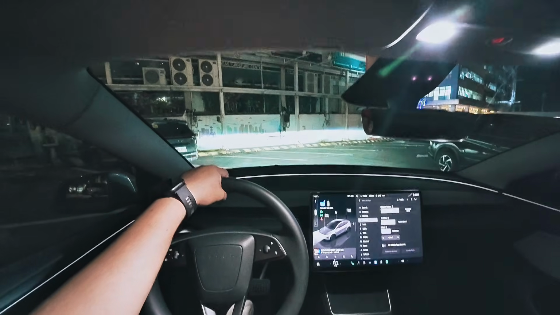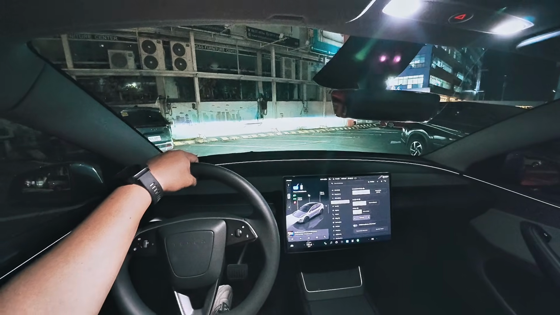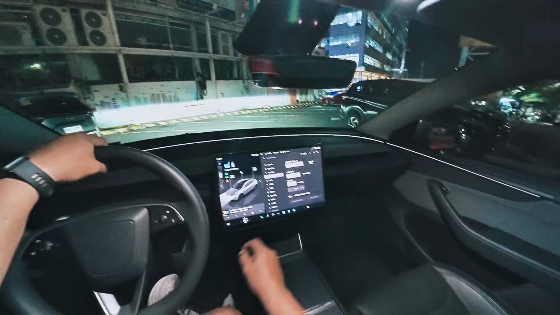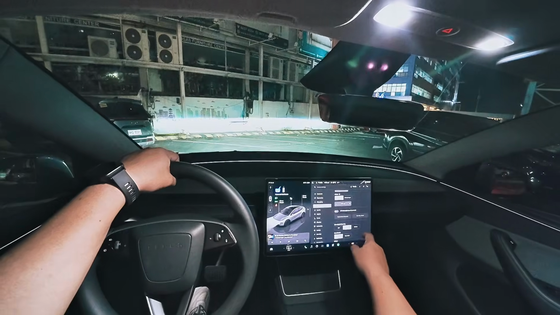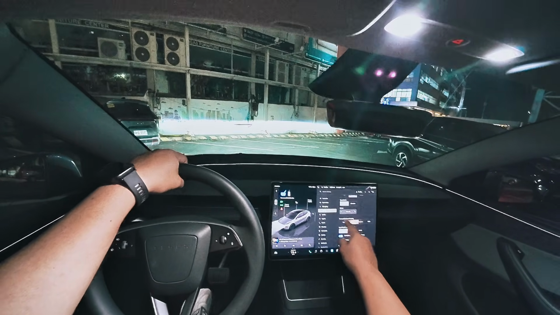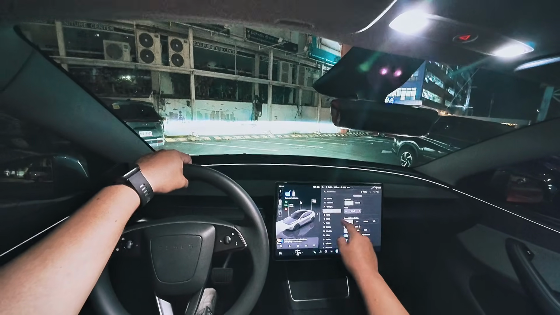You've got your Autopilot menu right here. Autopilot is basically just their advanced driver assist systems. You've got your adaptive cruise control settings right there as well. You even have low speed control warning, forward collision warning, mitigation system, all that.